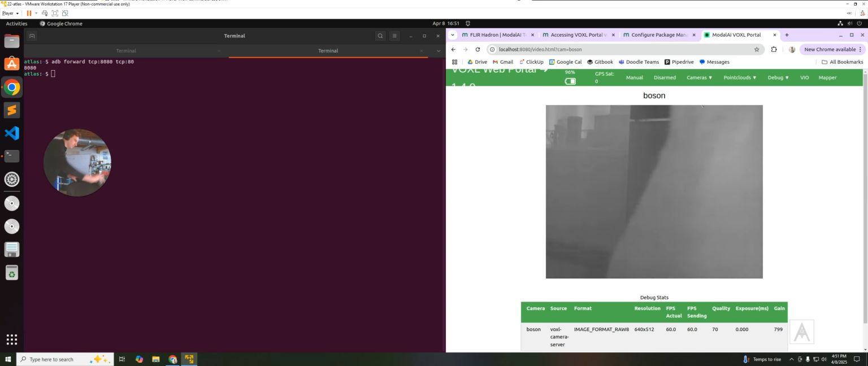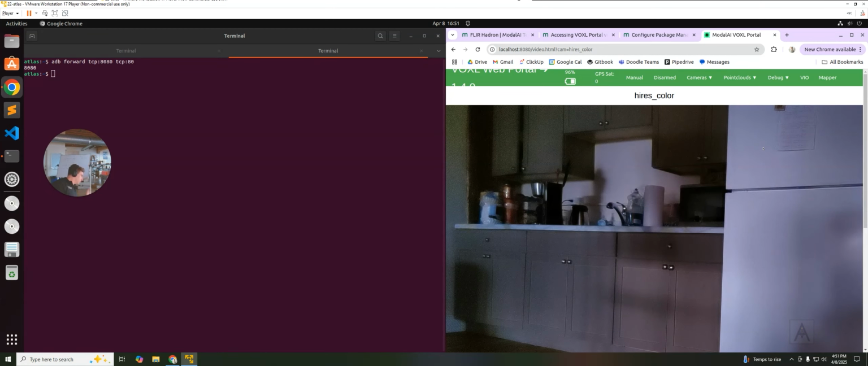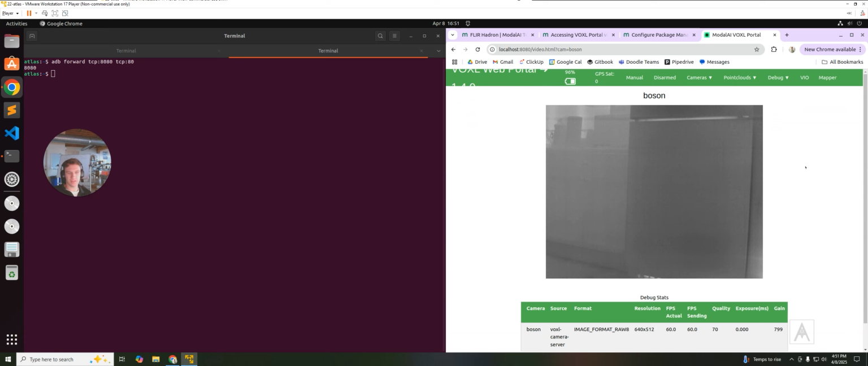That's pretty cool. And then the high-res color, of course. A little delayed. The ADB forward isn't like the highest bandwidth operation. We'll switch back to the Boson. It looks cooler anyway.